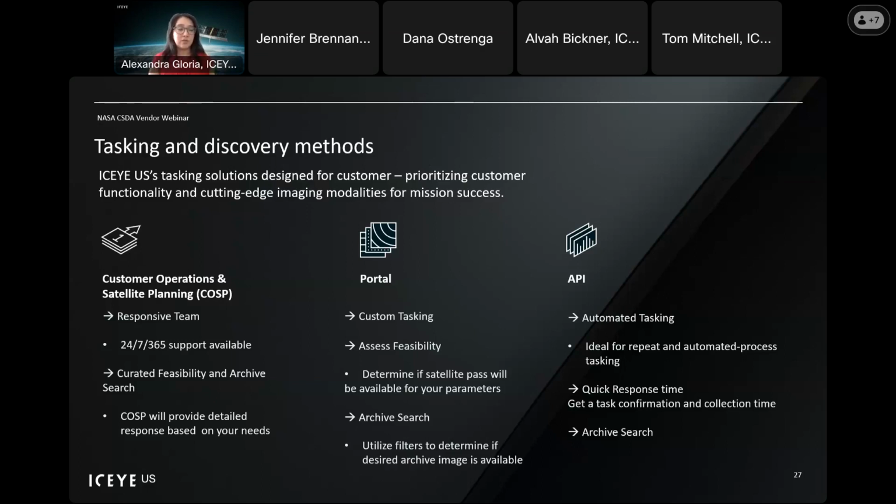So if you know that you want the same area collected on a repeat basis or at a certain cadence, we would definitely guide you to the API to do that as well. API can be used for archive also. It's how you configure your side of your API to query and ping ours. And with the API, you are going to get a quick response shortly after whether or not that tasking was available to be collected. And you'll also be notified when it is delivered as well.